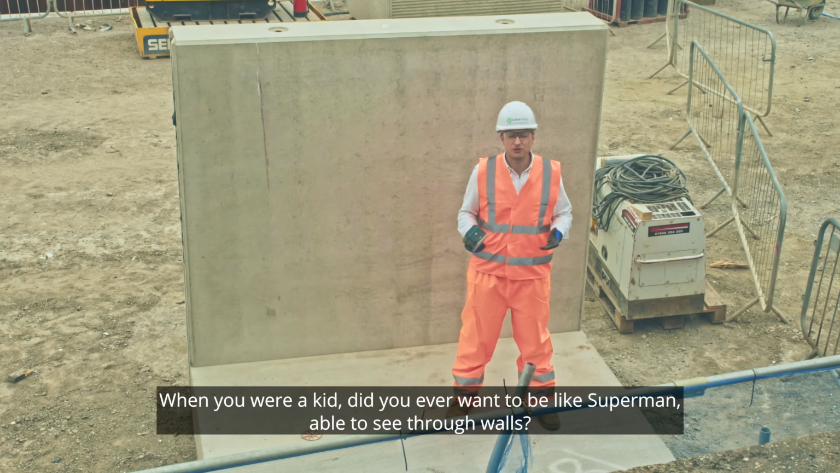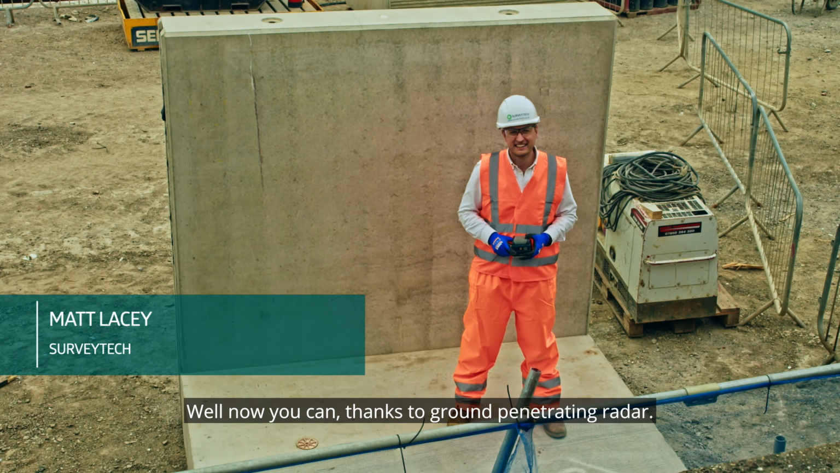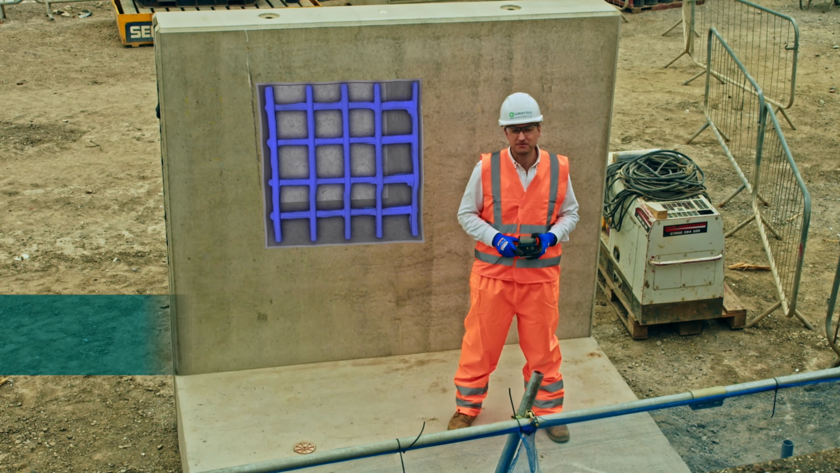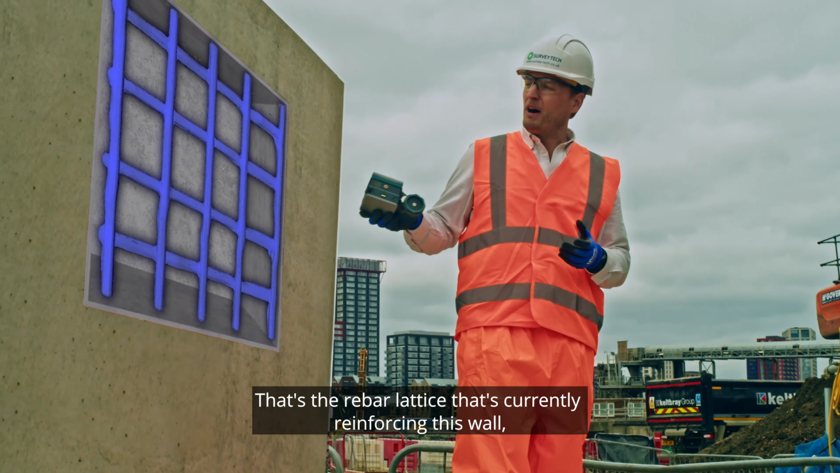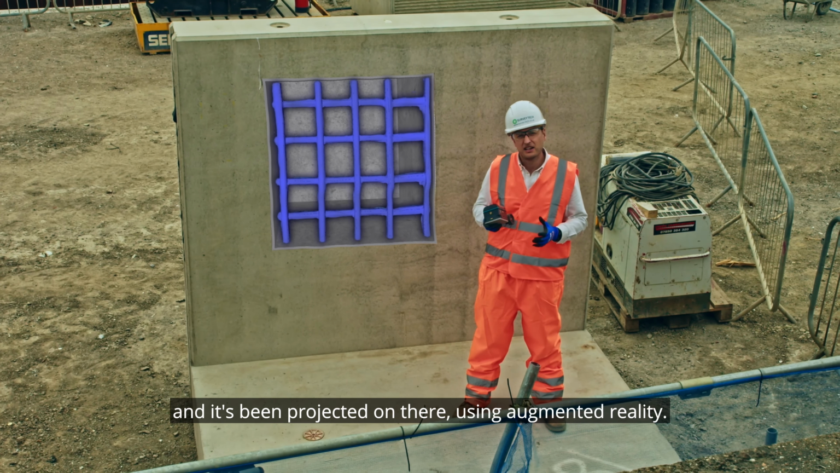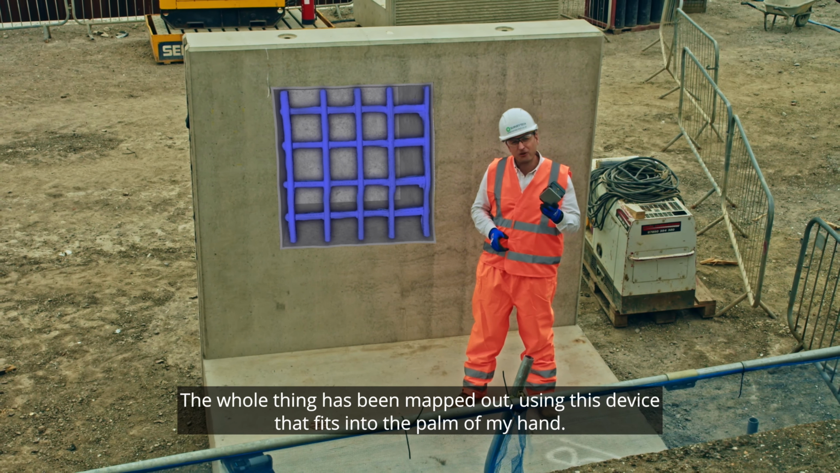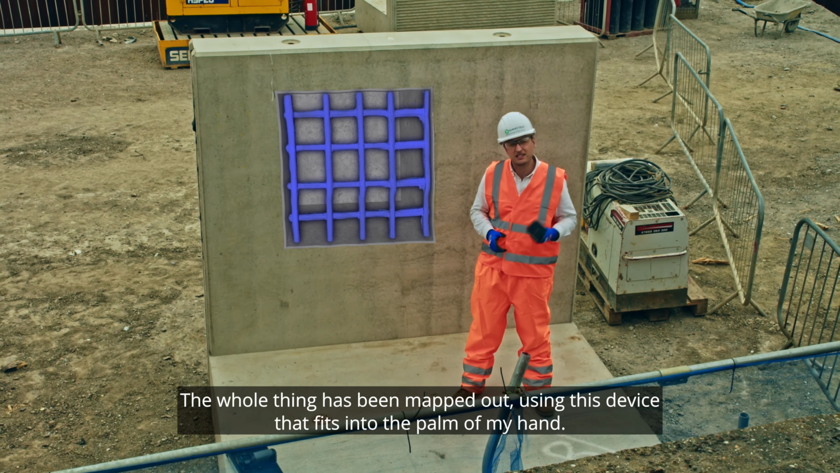When you were a kid, did you ever want to be like Superman, able to see through walls? Well, now you can, thanks to ground penetrating radar. You see that? That's the rebar lattice that's currently reinforcing this wall, and it's been projected on there using augmented reality. The whole thing has been mapped out using this device that fits into the palm of my hand.